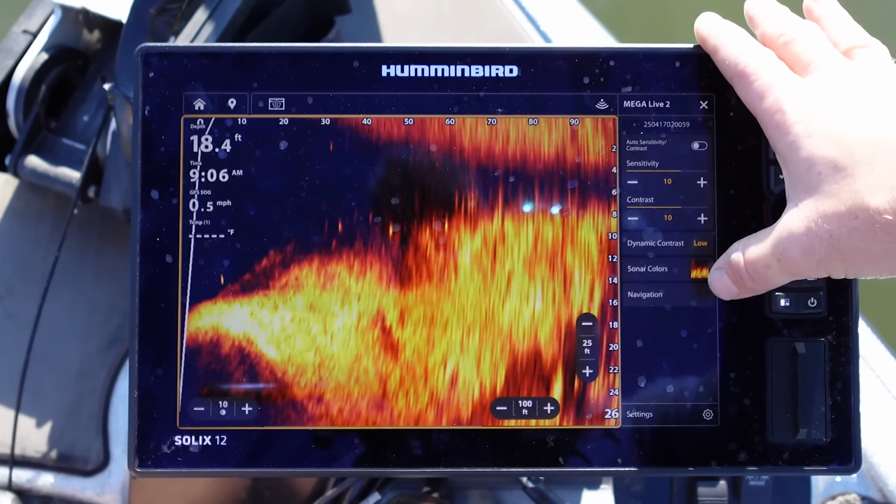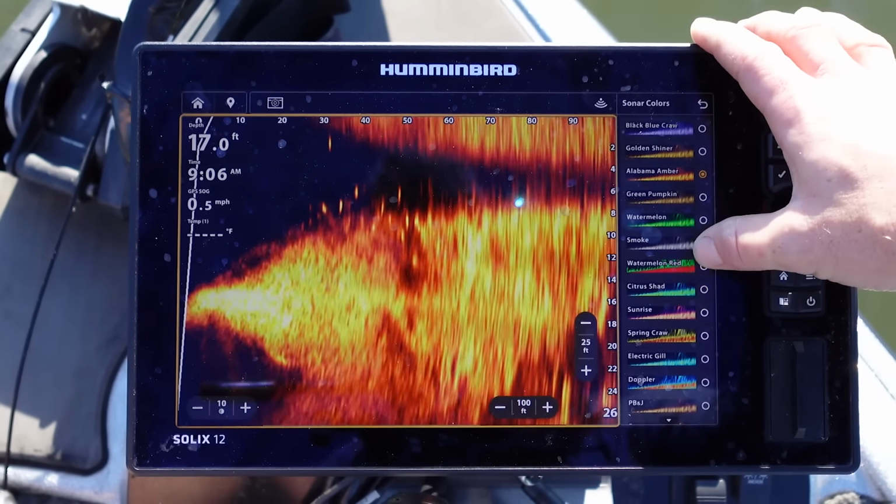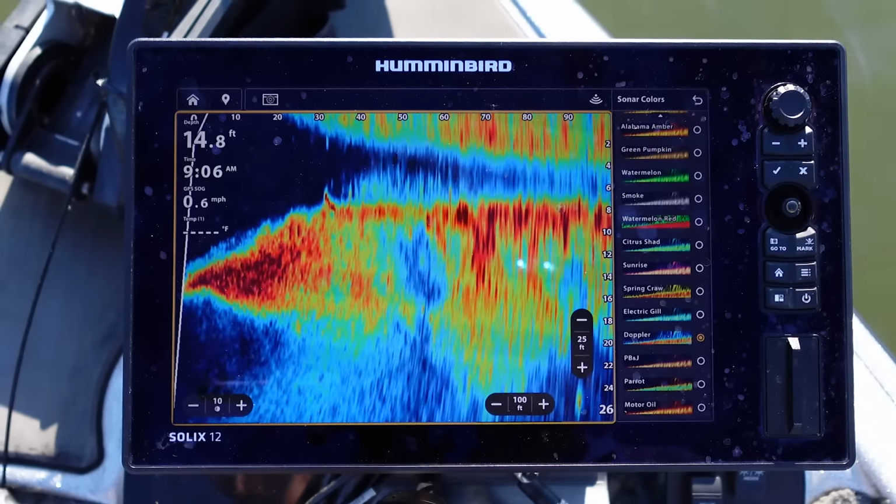Anyways, back in August, I switched to the Mega Live 2. Did a full update on all my Solix units. That is really important. Make sure you're updated to the most recent updates if you're running a Solix or a Helix or Explorer, whatever the case may be.